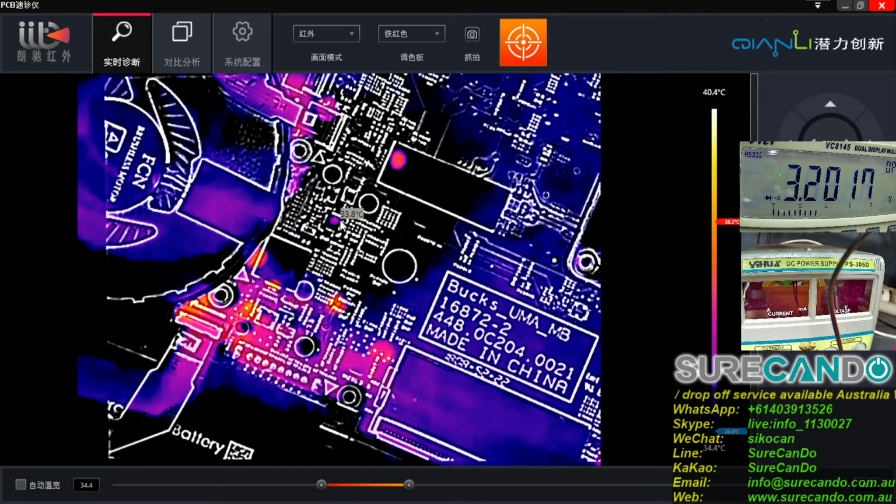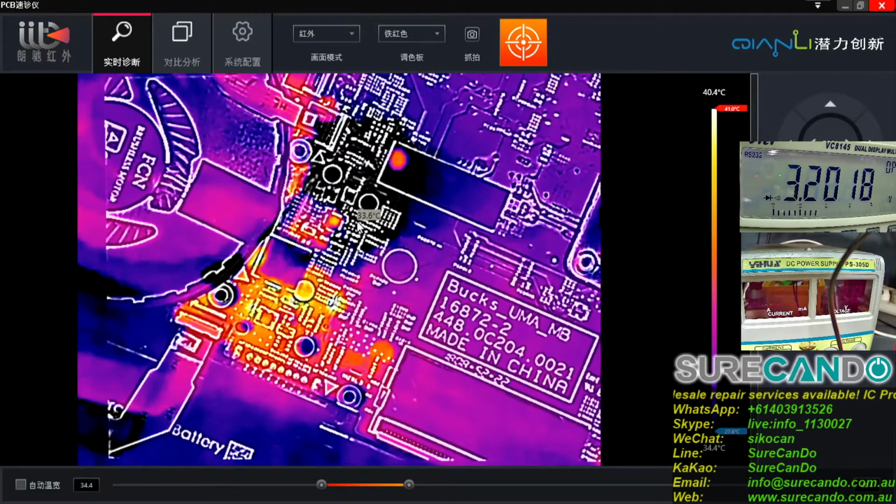The BQ chip is there. It's started to get hot again. Same behavior, which is normal. Maybe not. Getting more hot. I think those are reflections we can ignore.